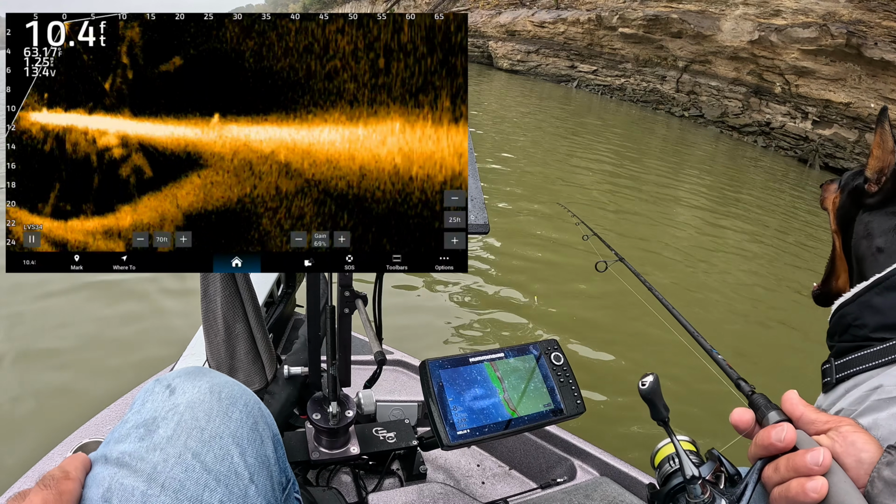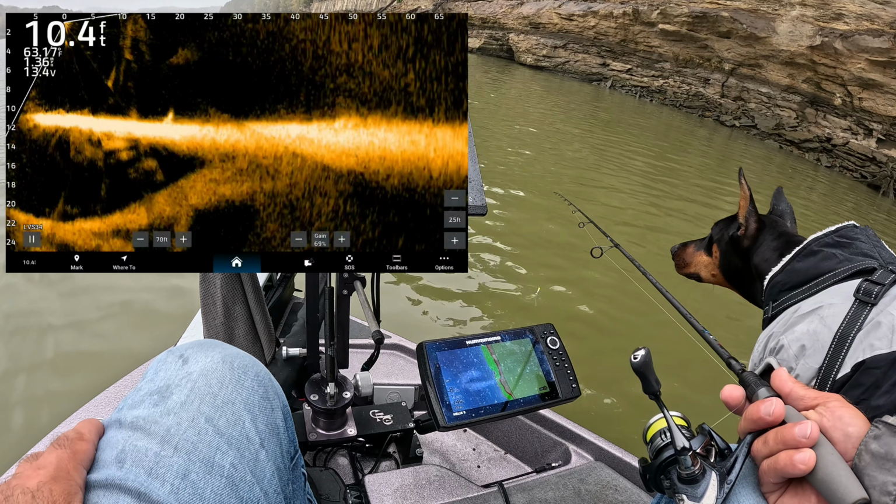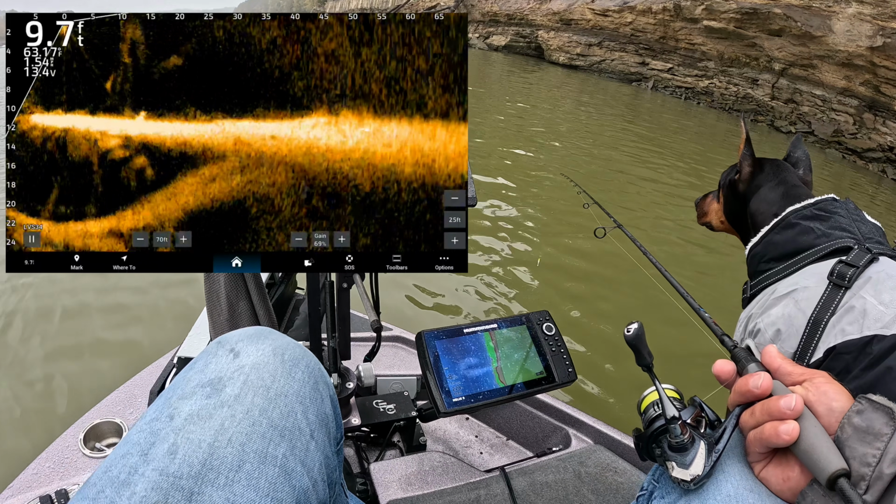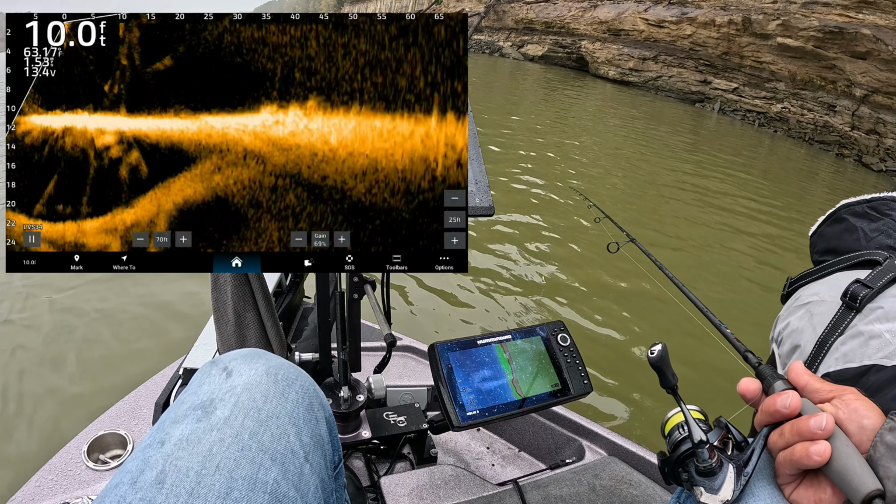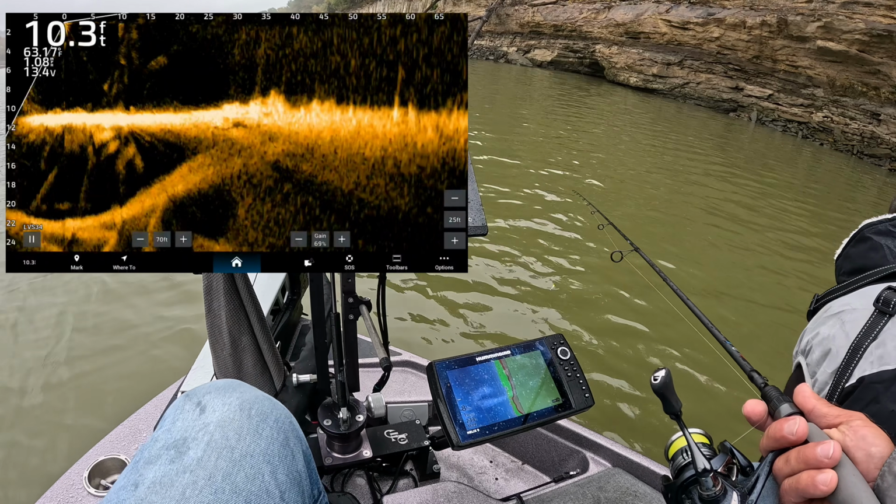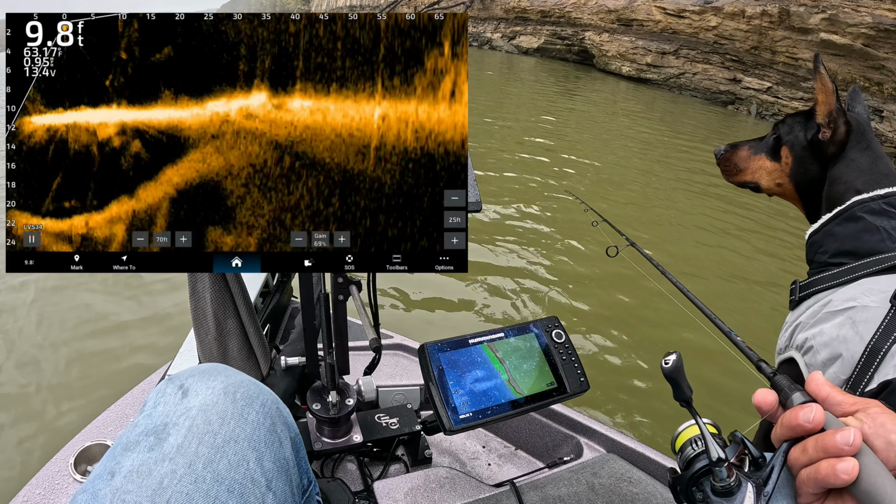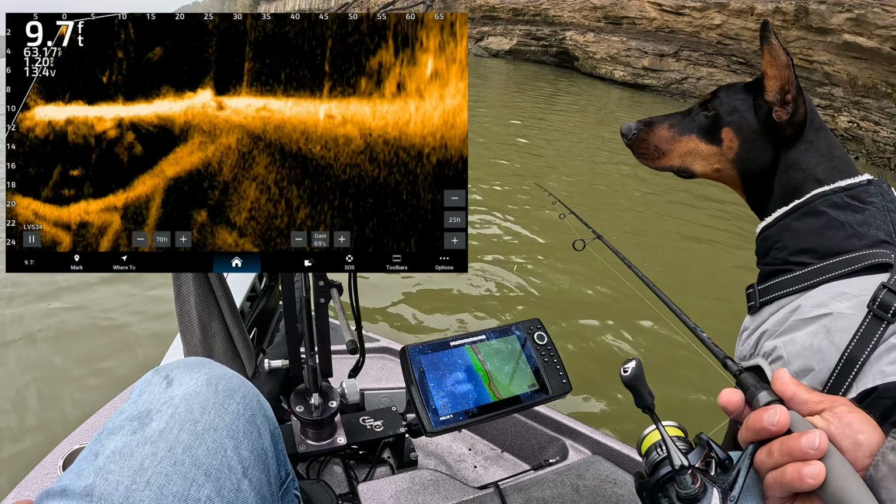But in a rocky lake, it's kind of difficult for me to pick out structure, whereas if you're down south in a muddier lake, you can really crank it out there and see any little blip in the bottom contour. But for me, and maybe it's the lack of trained eye, around that 70 mark is ideal in a rocky lake.